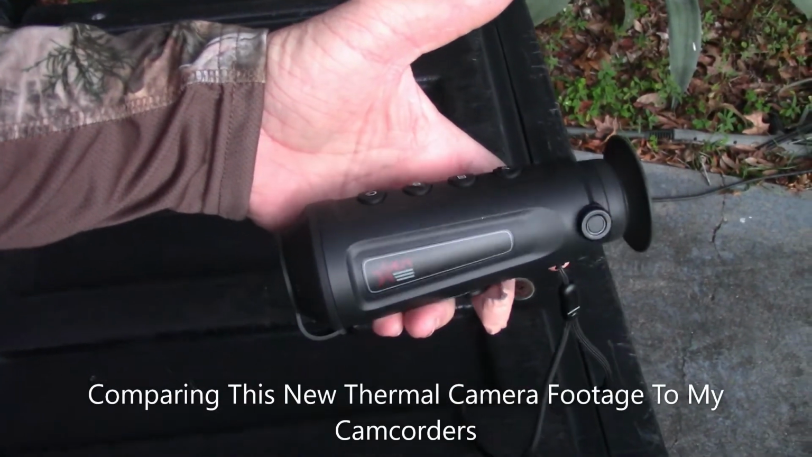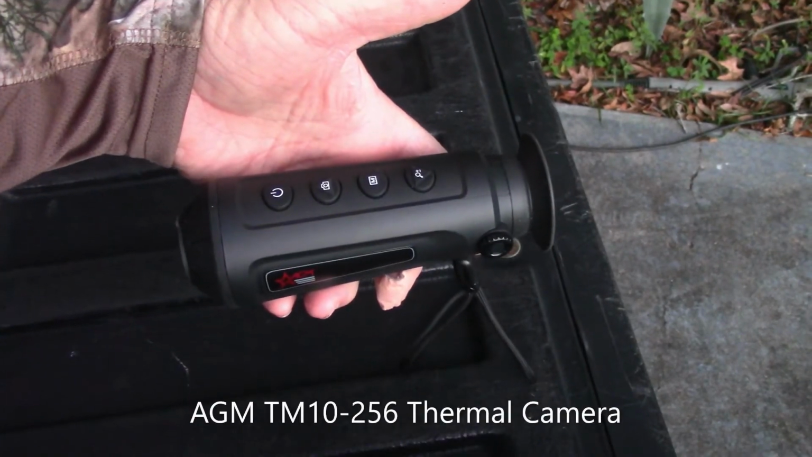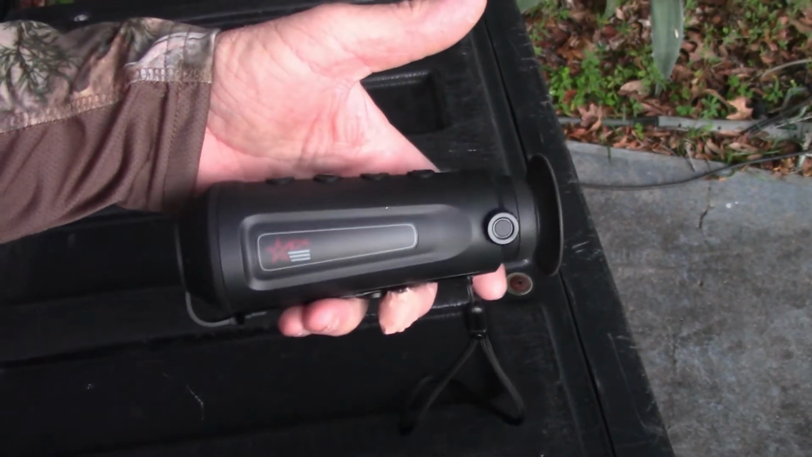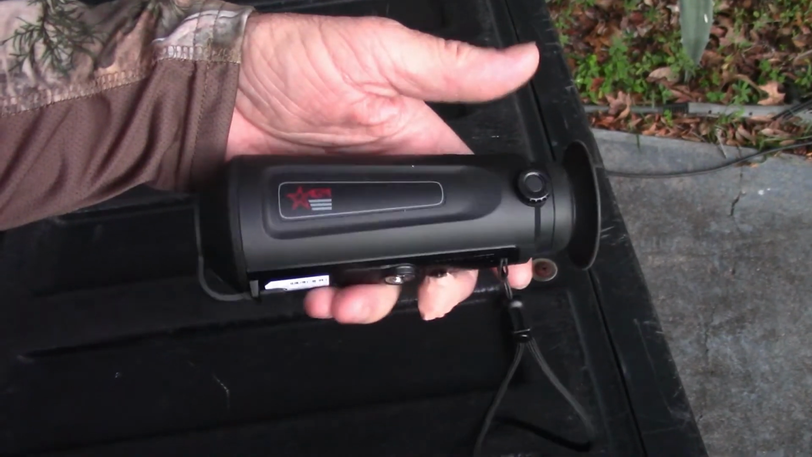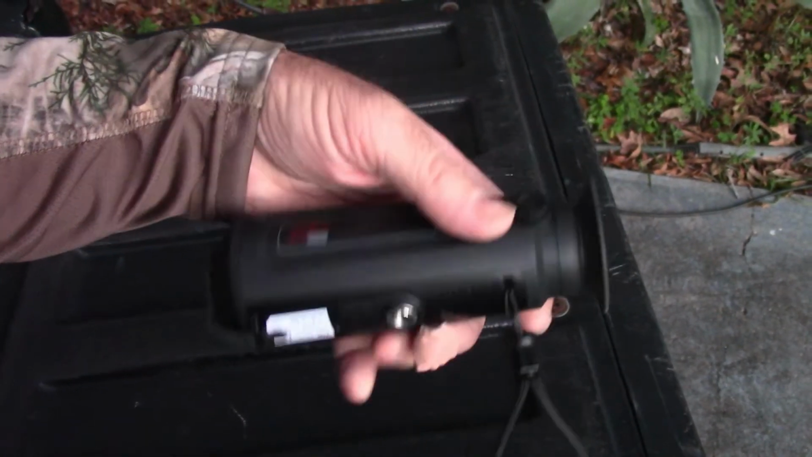Okay, so here's the thermal camera that I got, the AGM TM10-256. So I'm really liking it. I've been shooting some video with it on the different modes. So this is really cool.